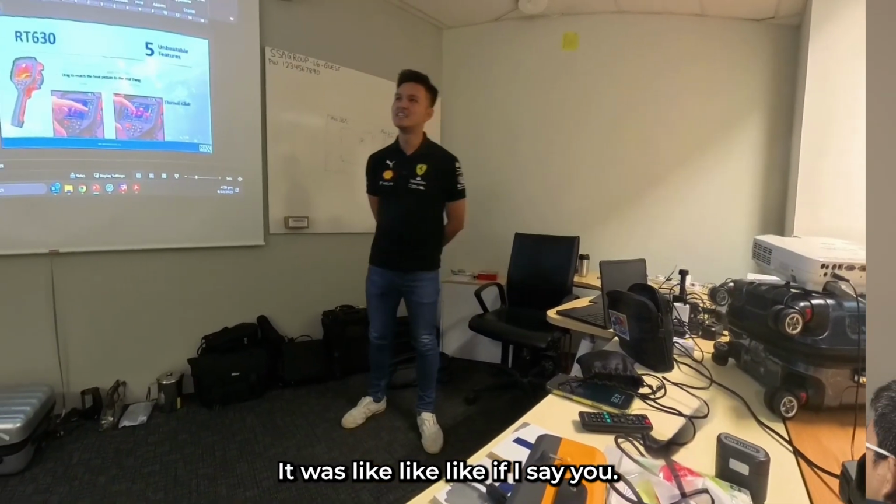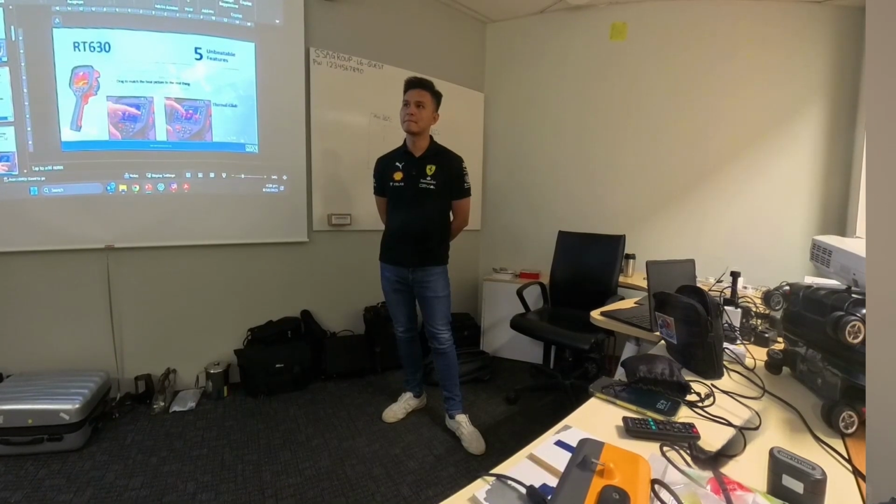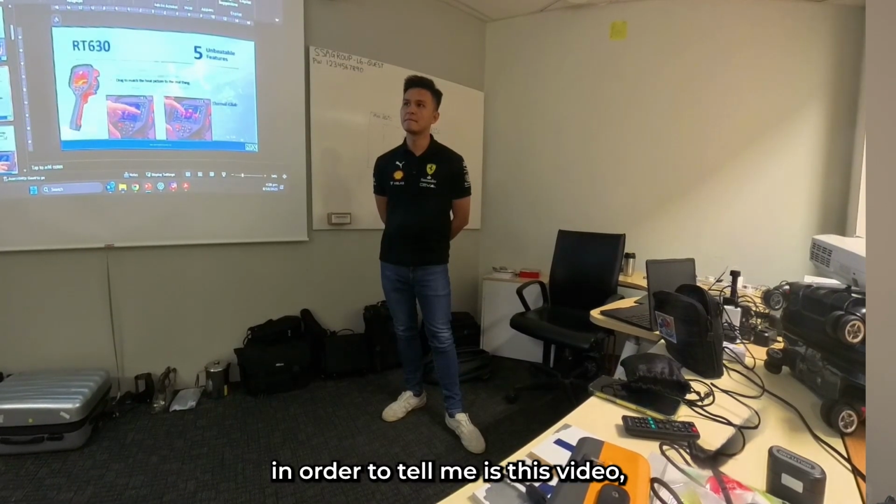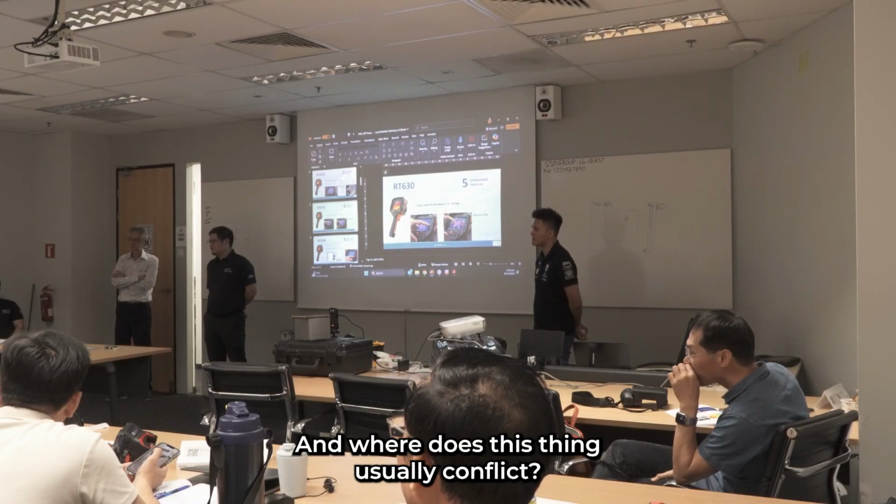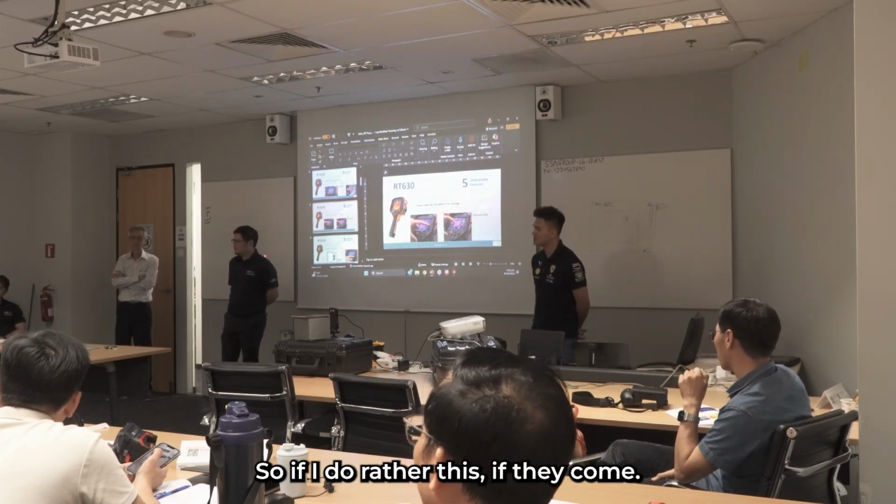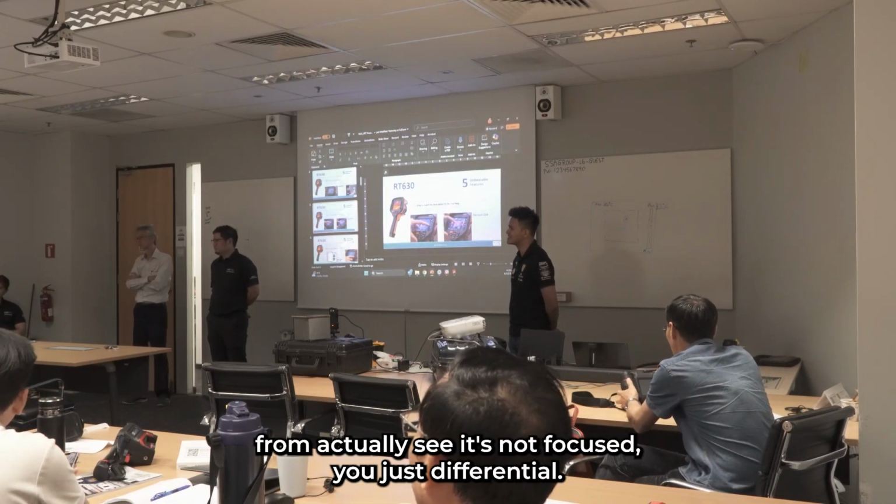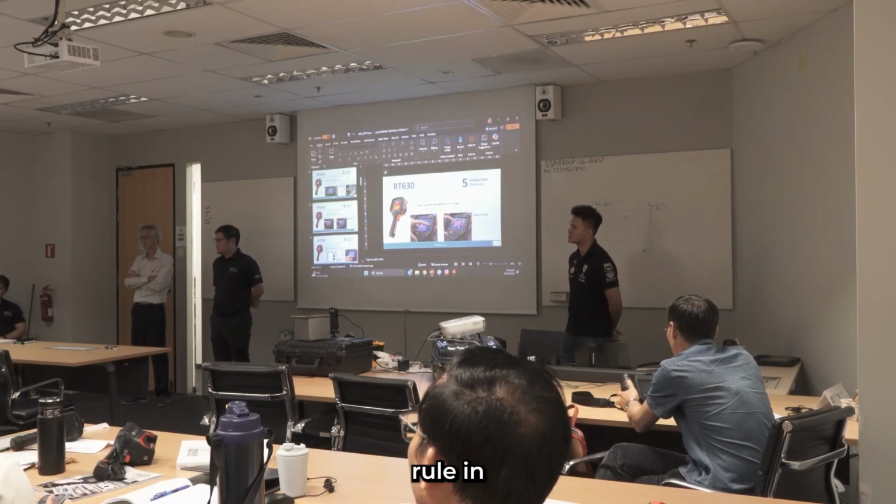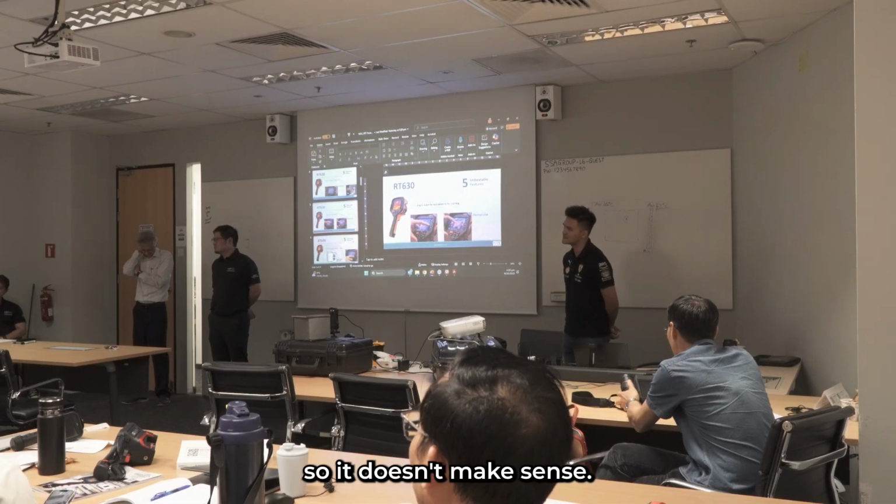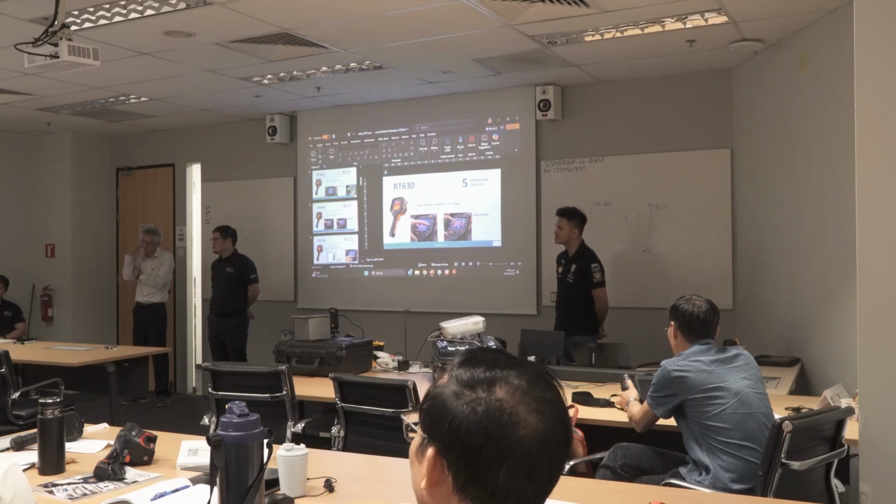Like the first day you met me, right? So we saw some of the images. The building one, what I asked her is, in order to tell me it's seepage, very clearly your camera must show me the beams, right? And where does the seepage come from? Usually from joints. So it's very rare that this seepage comes from joints. When I look into the infrared, I can clearly see it's not focused. It's just differential in temperature, which is natural on the external side. So it doesn't quite make sense. But after the whole inspection, it cost me about $20 because it's a nice story.